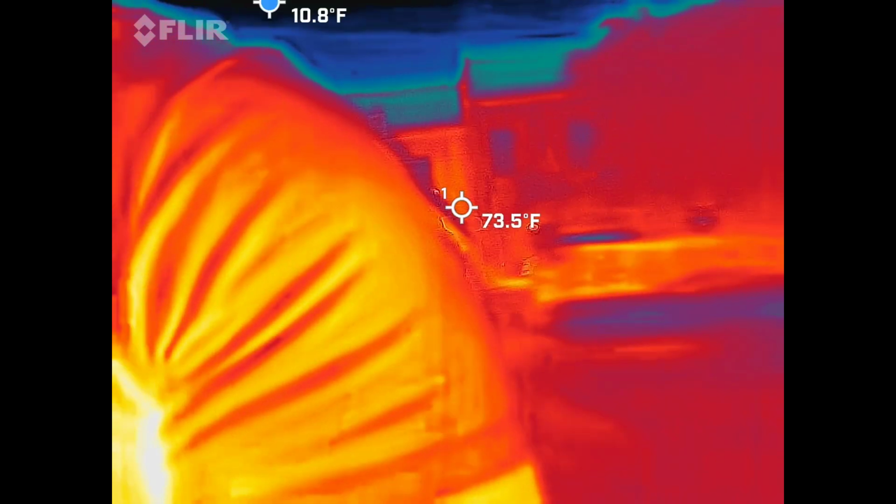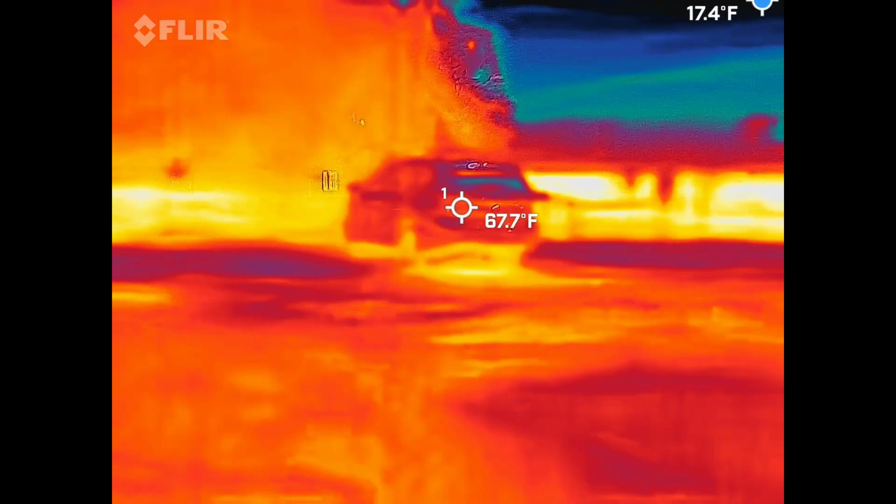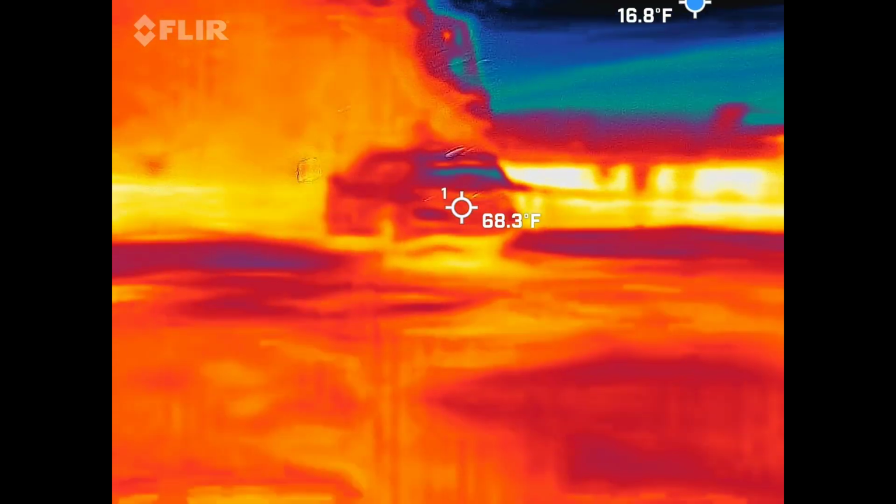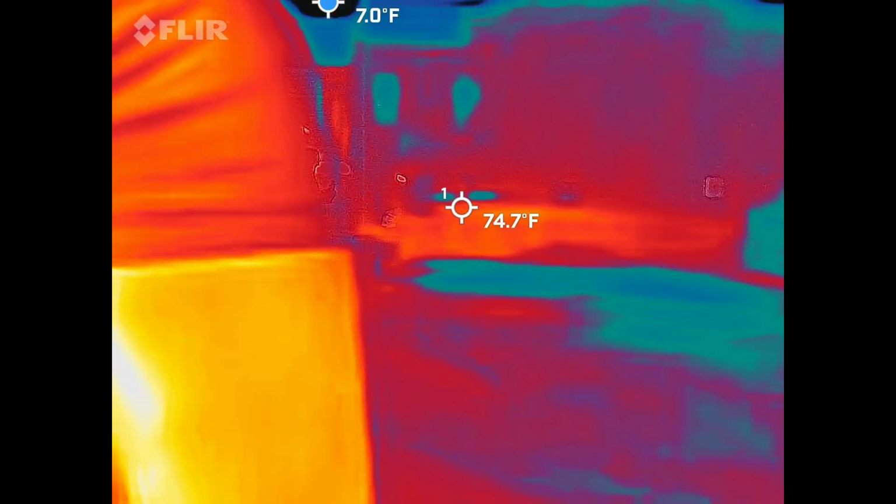Absolutely. But again, you're doing the exact right thing, trying not to handle the camera itself. I seen you holding it delicately. That thing will fall out of there, just so you know, because it's just an attachment. But you're on the right track. Just nice slow movements. Keep listening in.